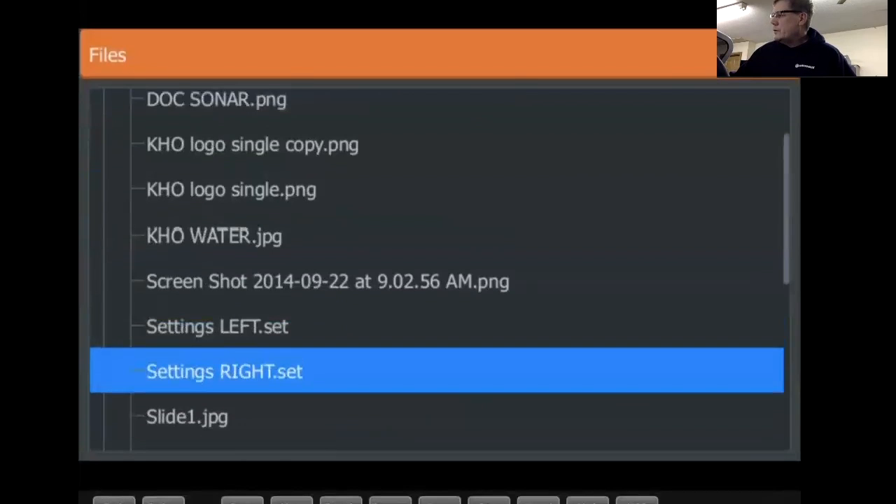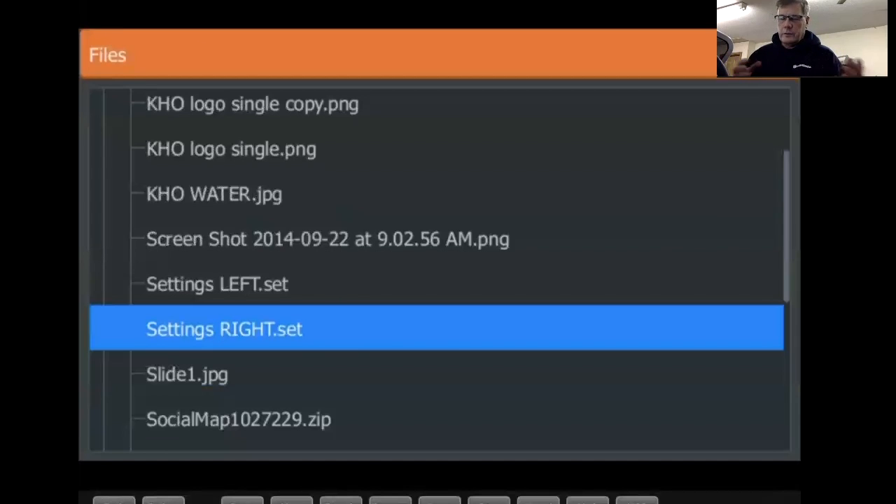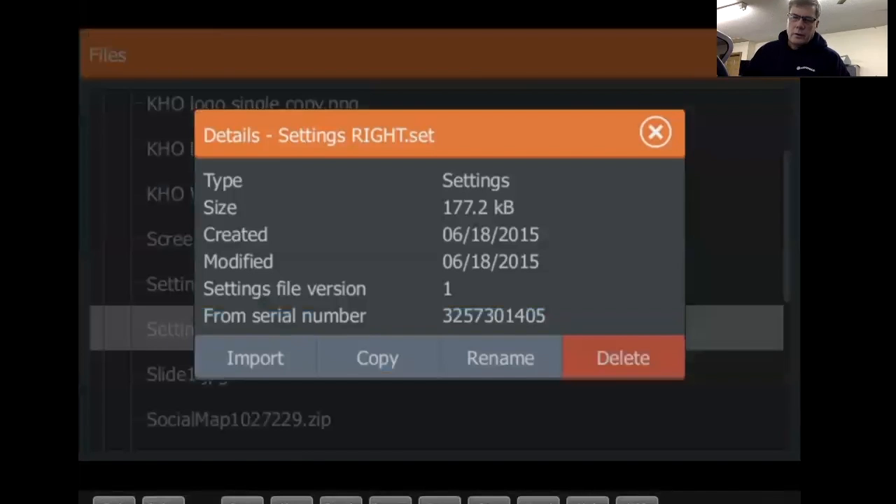One thing you want to do is, you notice I got settings left and right. What I have is, let's say you go through your unit and you got all your units all configured, you got all your screens just set up just the way you want it. And it takes some time to get the screens set up just how you want. You can actually go in and save those settings of the screens. So for example, right here, you see settings left, settings right. If I were to tap on that and click on import, it will then import those settings back into that particular unit.